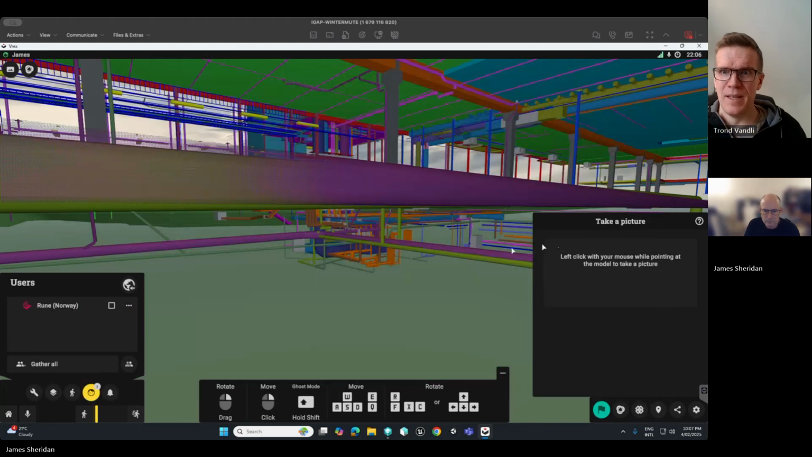There we go. So now the first thing it asks you for is to take a picture. This will be both the preview of the location and the actual location for this issue that is called. Which way typically does it go?